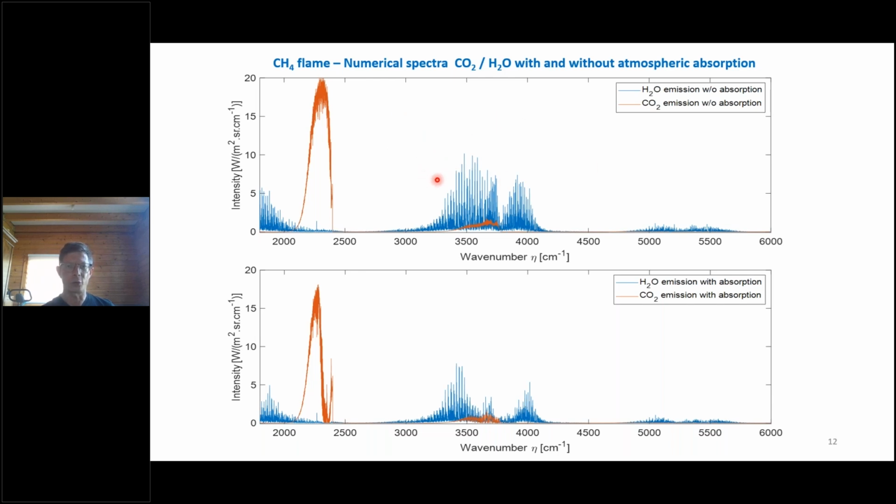This figure on the top corresponds to what is emitted by the flame, that is without the absorption by the atmospheric layer. And in the bottom figure, we have the same, except now the spectrum includes the absorption. So this spectrum is what is observed by the hyperspectral camera, because we cannot remove the air between the flame and the instrument.